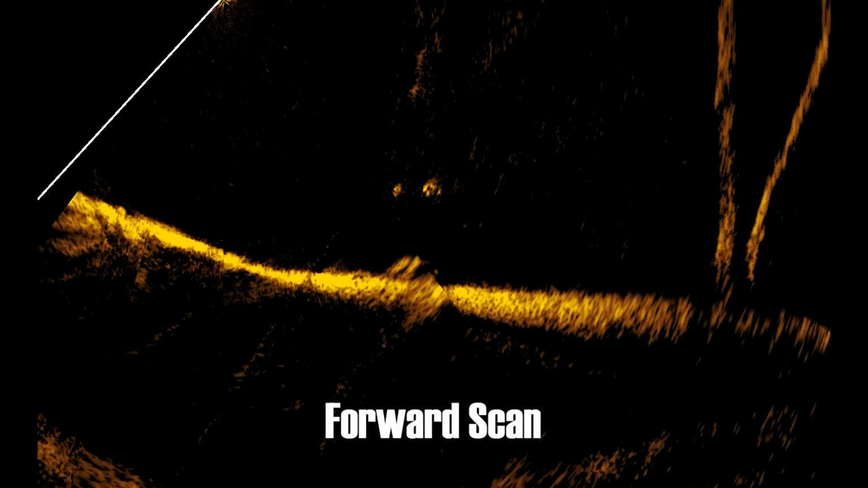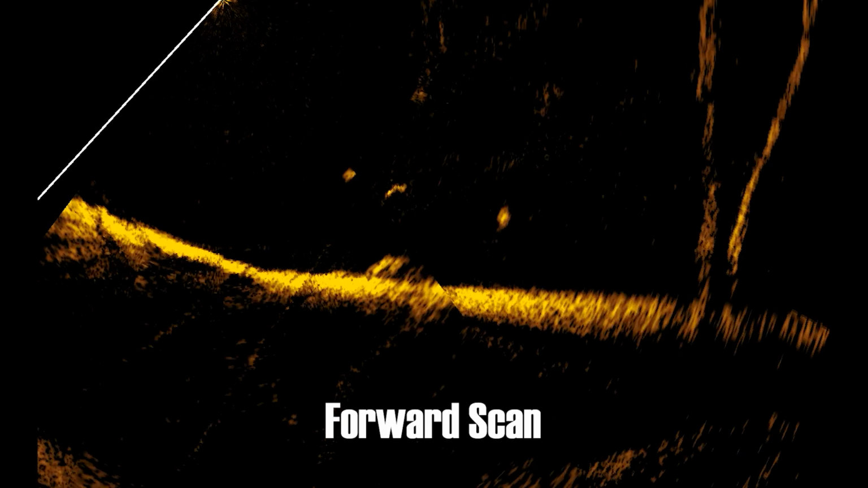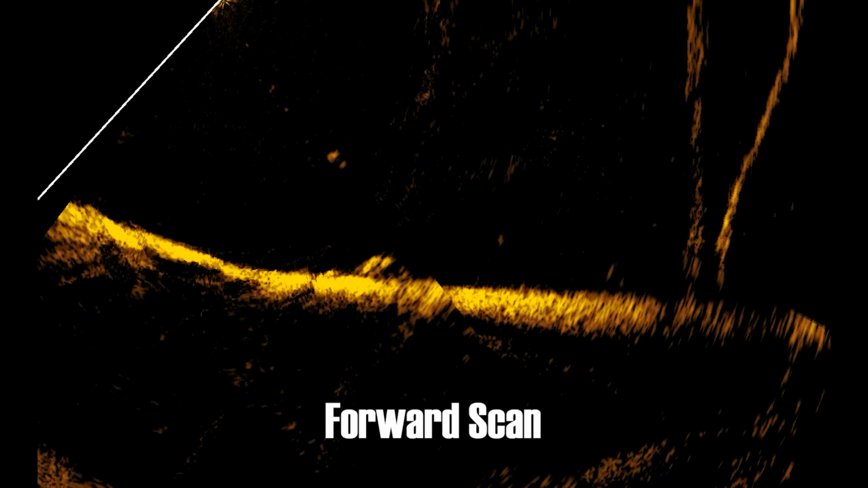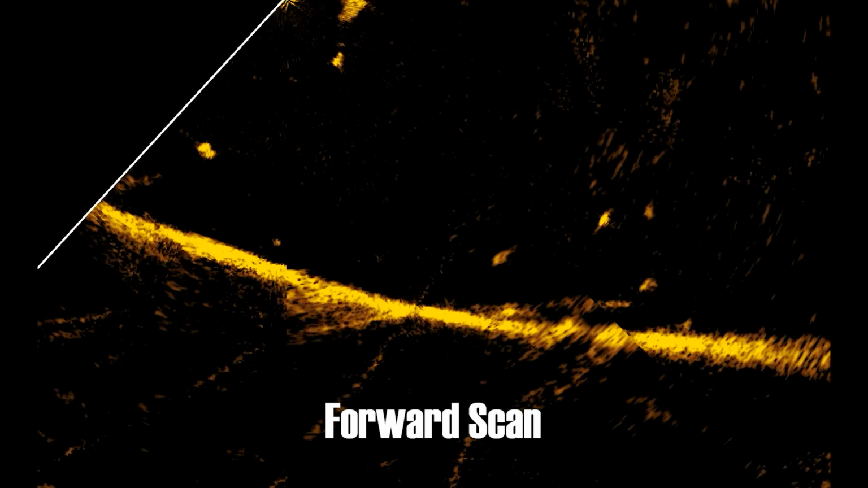Here we can see how the lure spooks one fish and then the second fish chases the lure. There's quite a lot happening here as we see a good sized cod and lures moving all over the place.